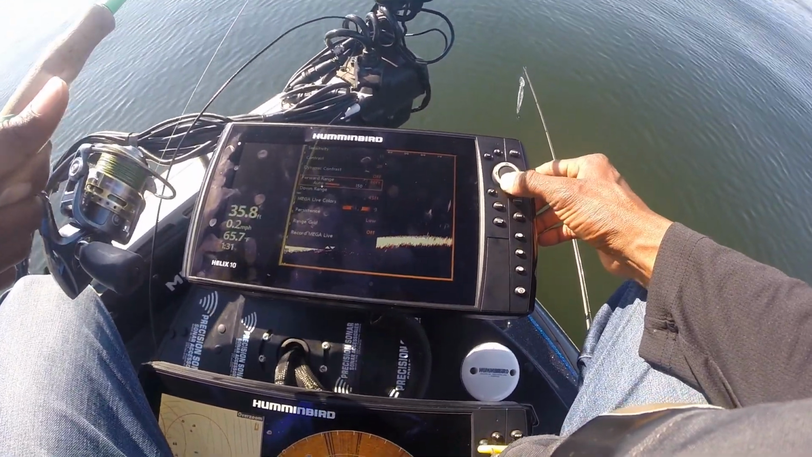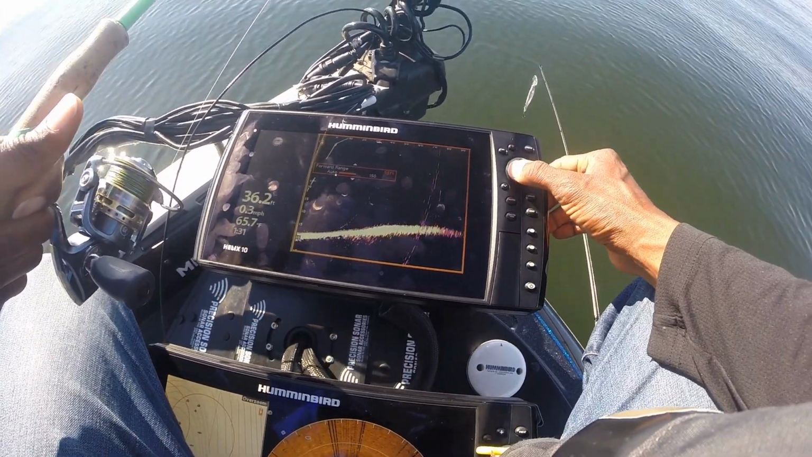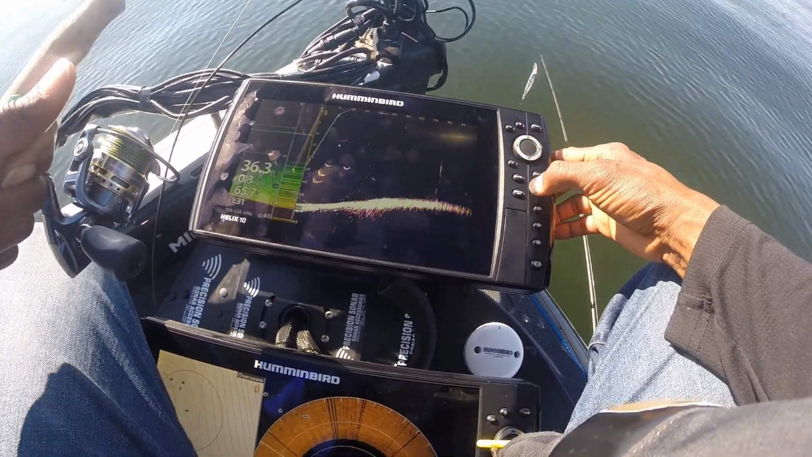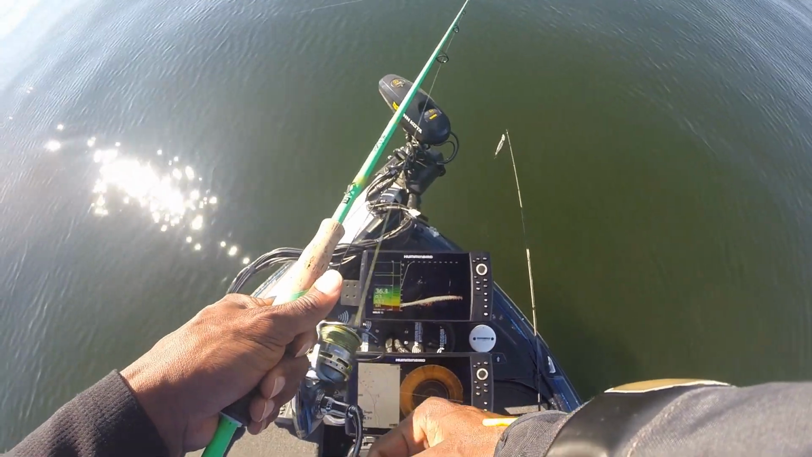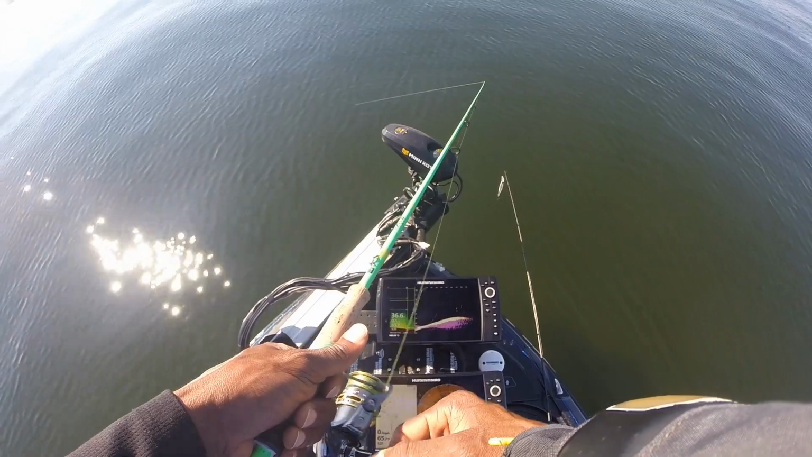All right, you can see those fish very well suspended out there. Let me just push this range out a little bit farther than 80 feet just to see. So that's 95 feet, that's 100 feet. So I have it out at 100 feet. Those fish are sitting right at that 80 range.